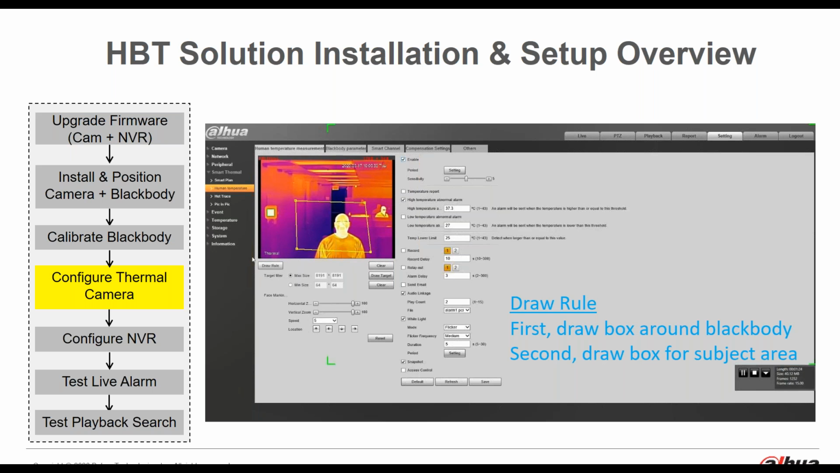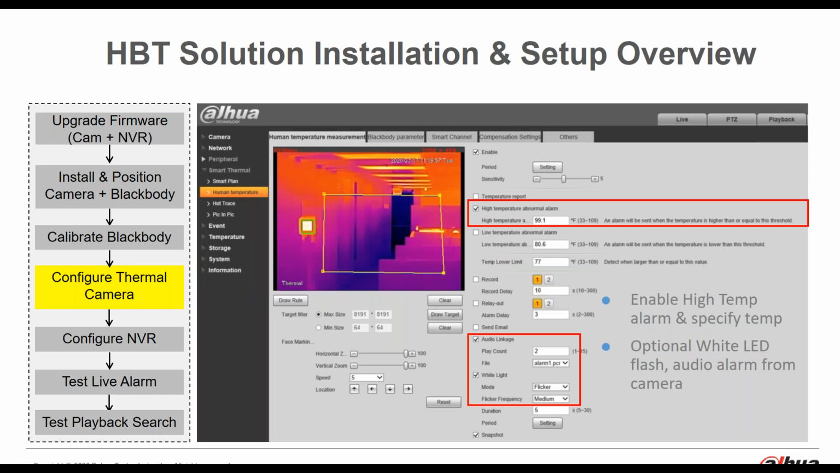So the system is not going to report any temperature except for objects within that defined box that you draw. It's really important too that during this calibration process that you specify the area where the black body module is, because that's the reference point.